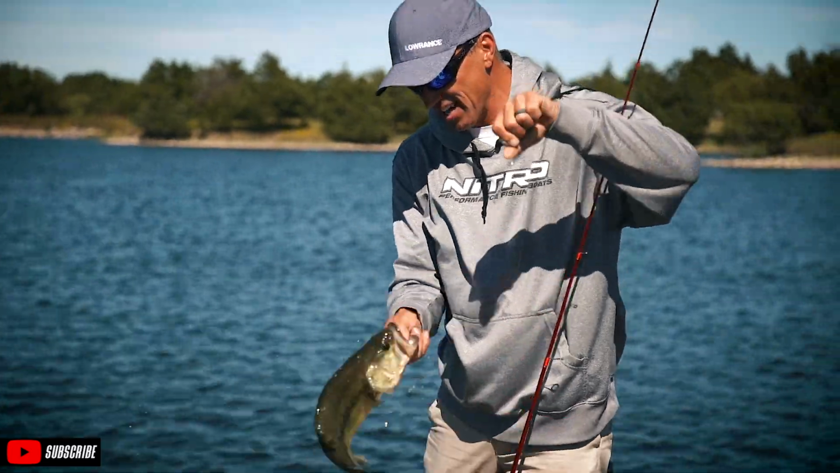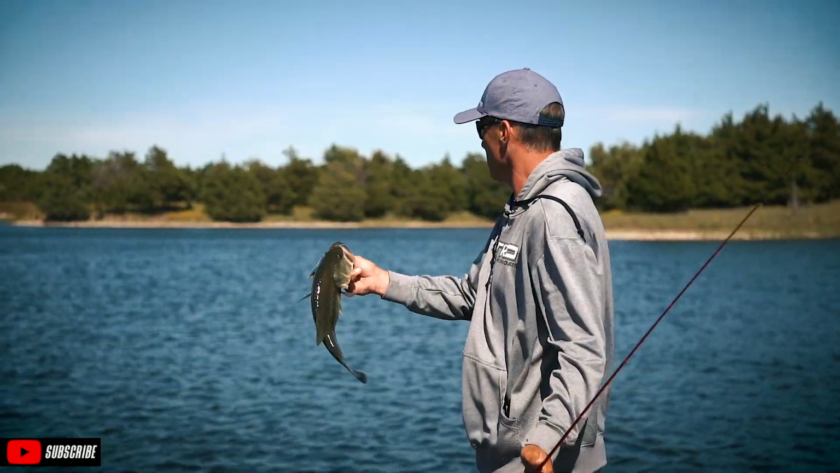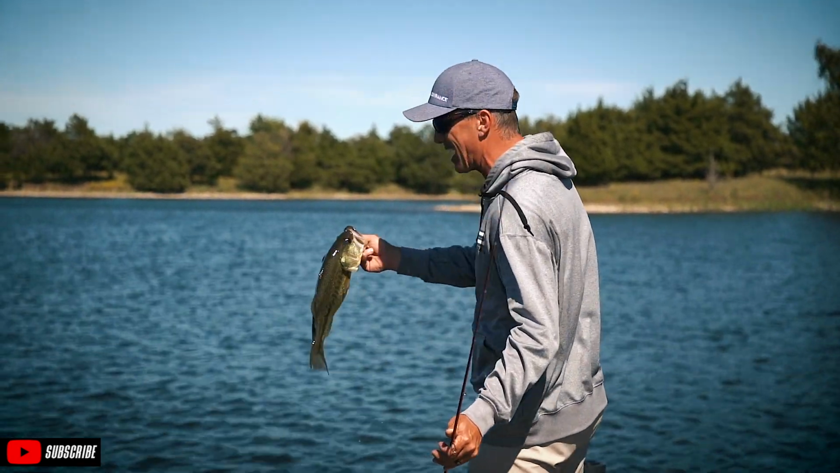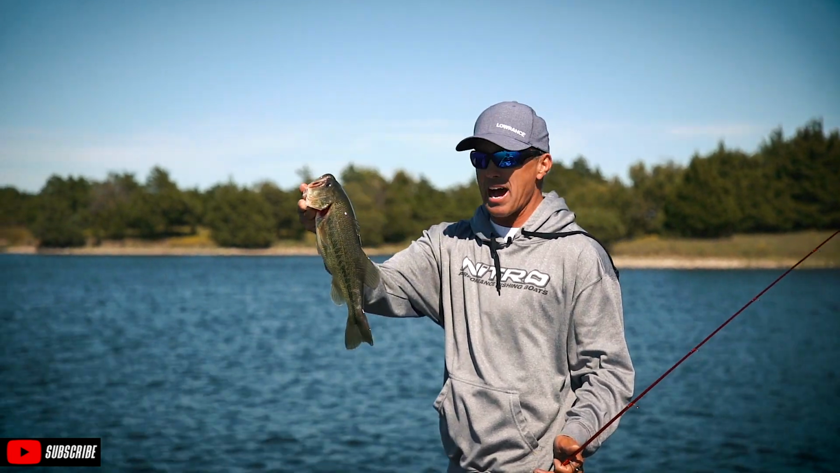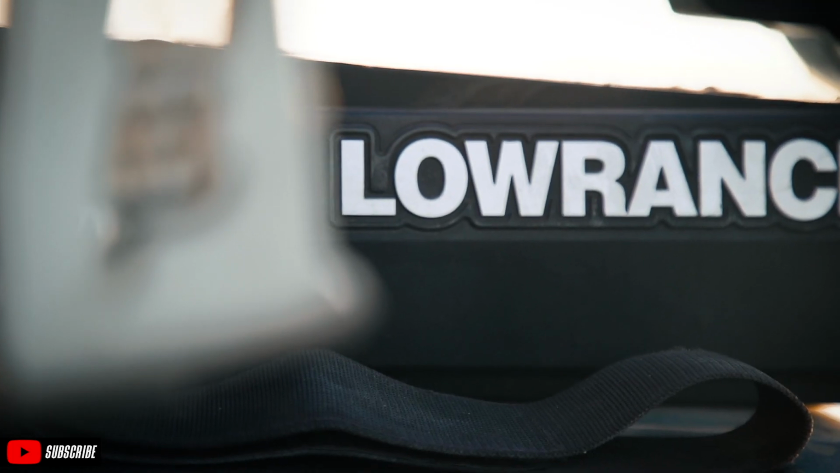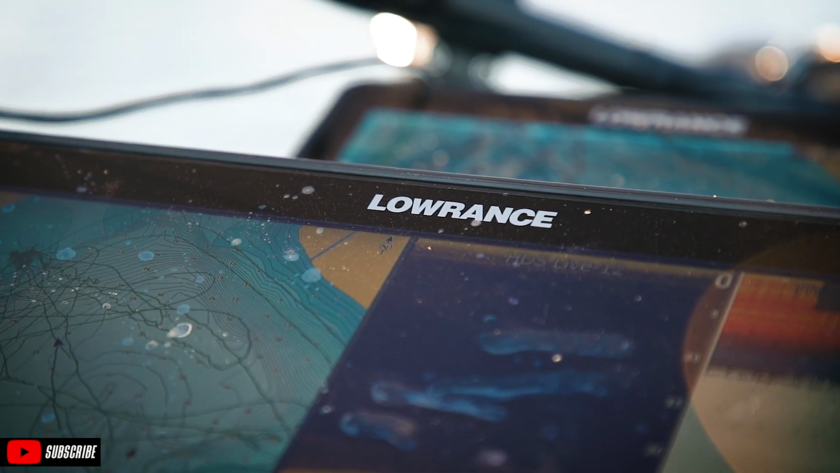You know, I just got done mapping this lake, which was super cool. It's a lake I haven't fished before. When I got out here, man, there's brush piles out here and fish. And so now I'm gonna try to do another video of showing you what these things look like right there on that screen.